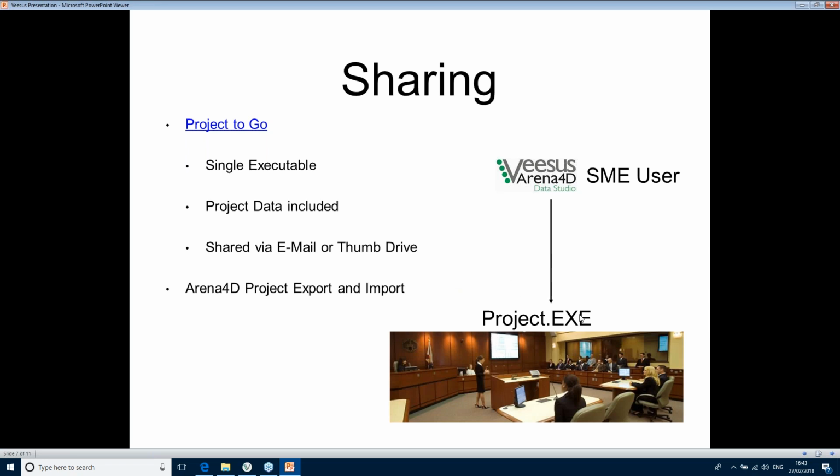Bearing in mind, sometimes these can be very big executables because PointCloud data is very big. However, we do have the ability to stream that data from a server to the project itself, which can be emailed. I think I've got a video of that in the next shot.